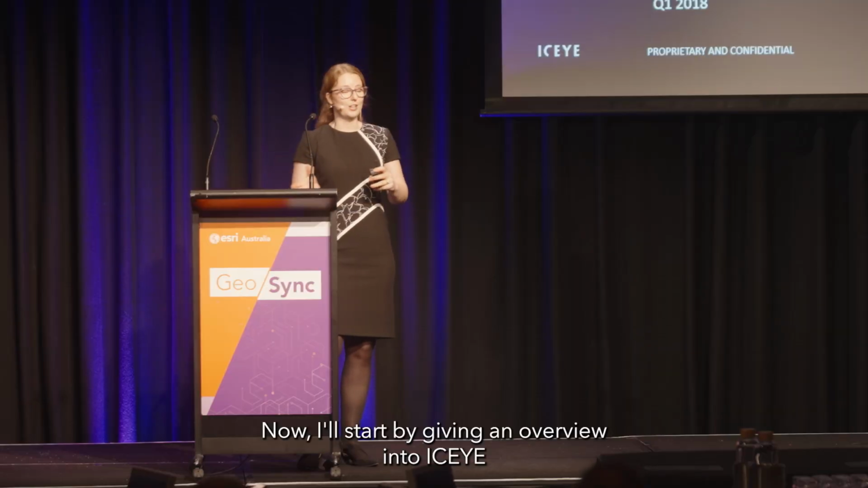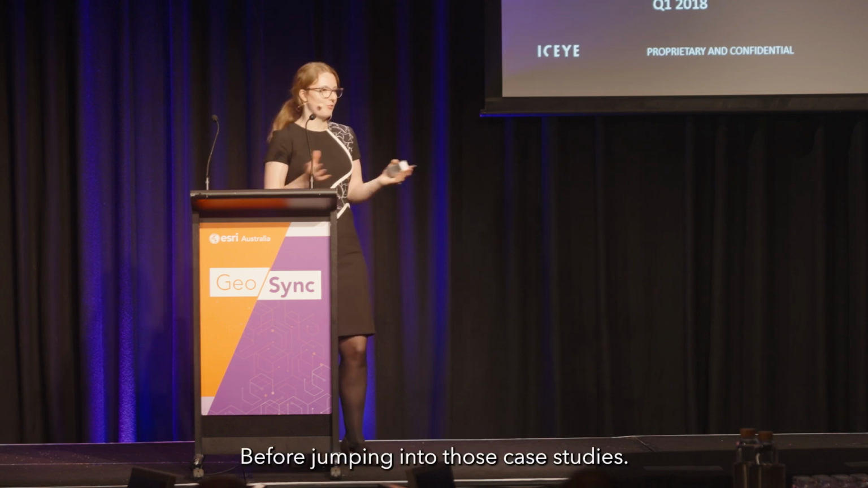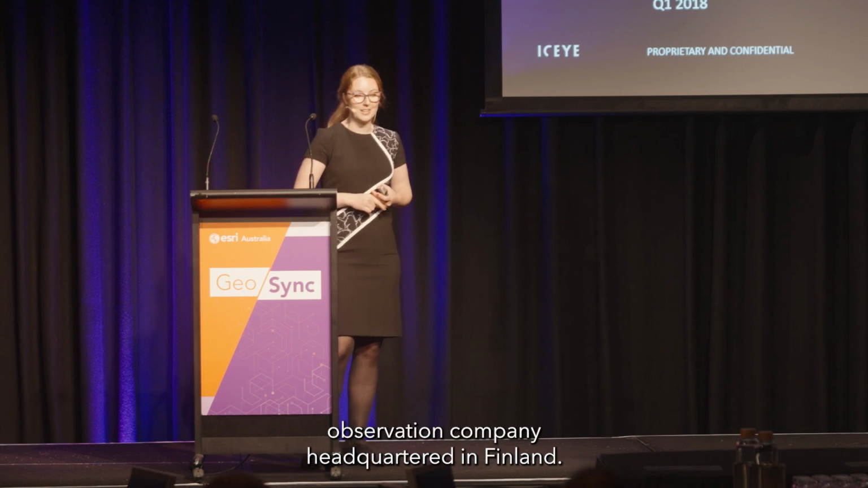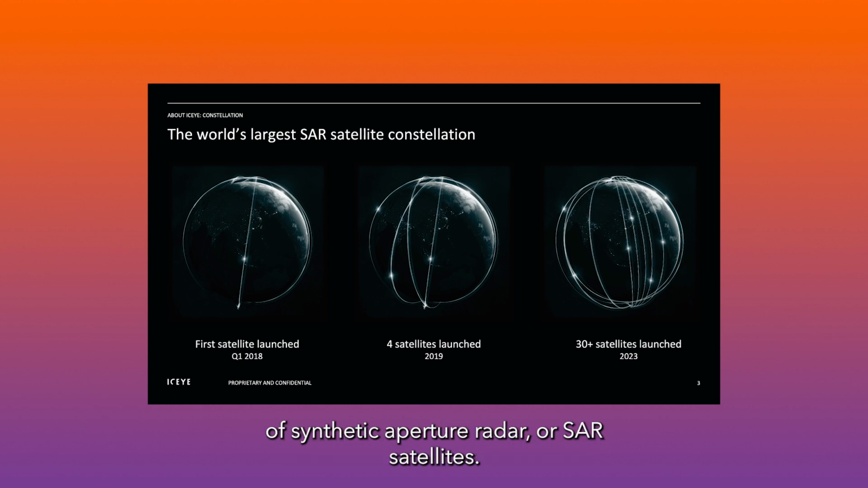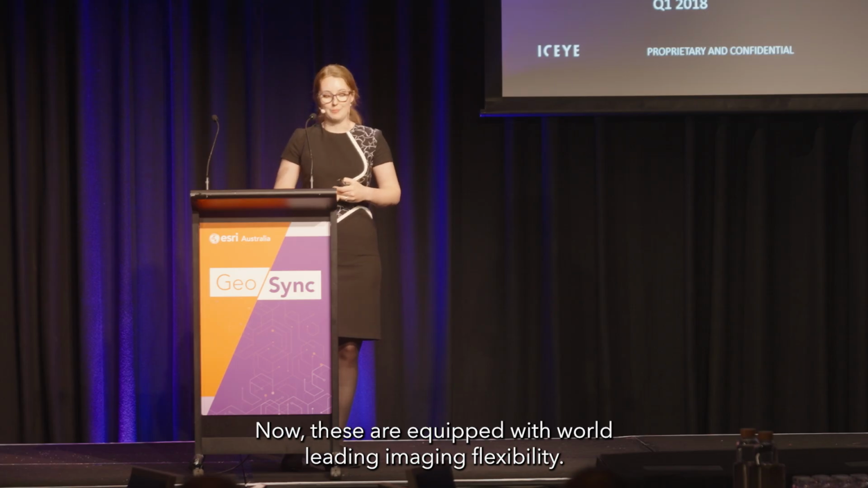Now, I'll start by giving an overview into ICEYE and SAR imagery and our process for our solutions before jumping into those case studies. So ICEYE is a new space Earth observation company headquartered in Finland. We actually build and operate the world's largest constellation of synthetic aperture radar, or SAR satellites. Now, these are equipped with world-leading imaging flexibility.